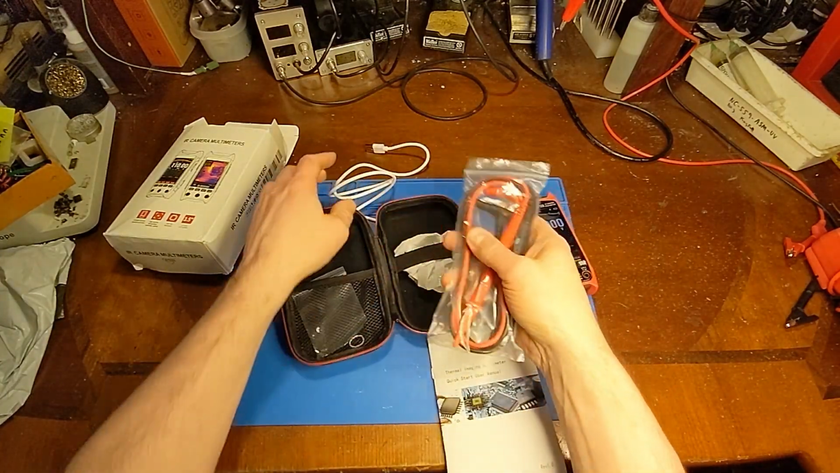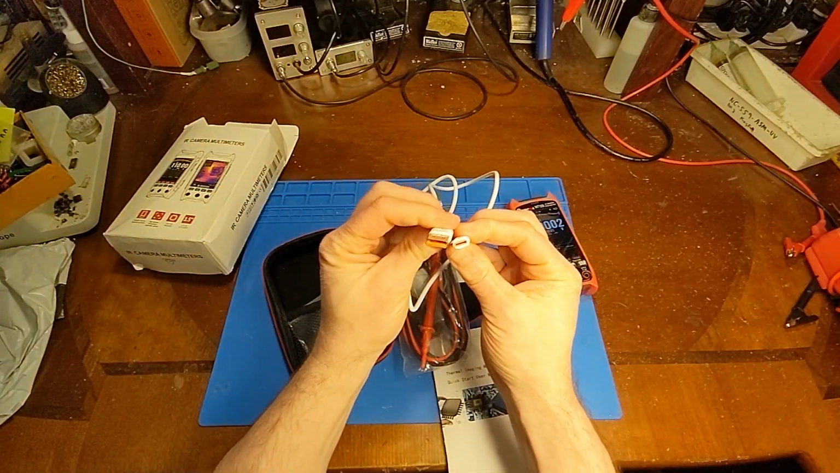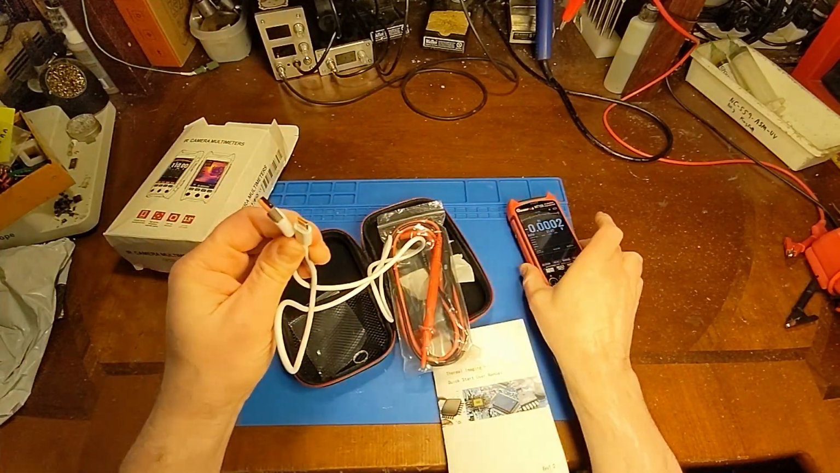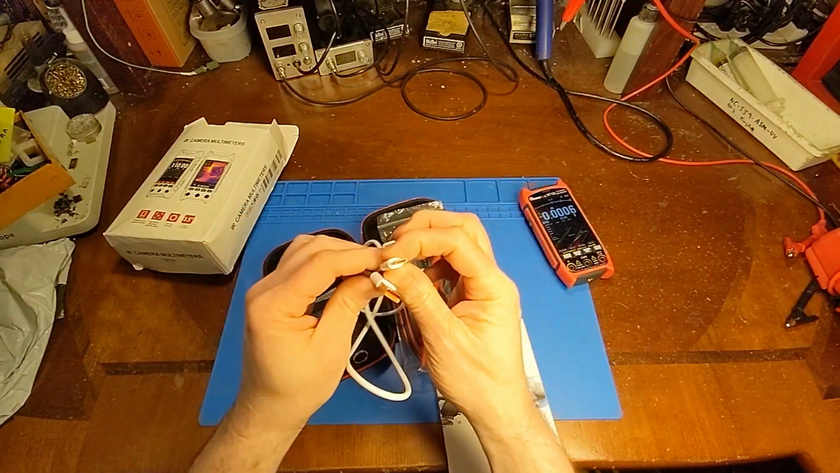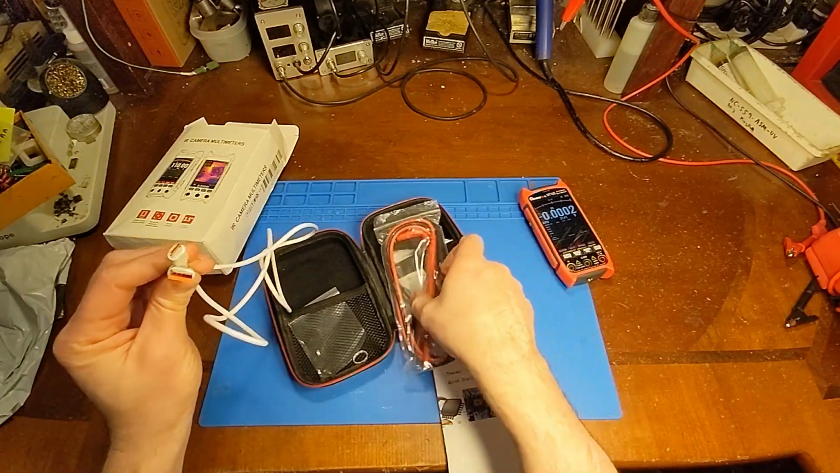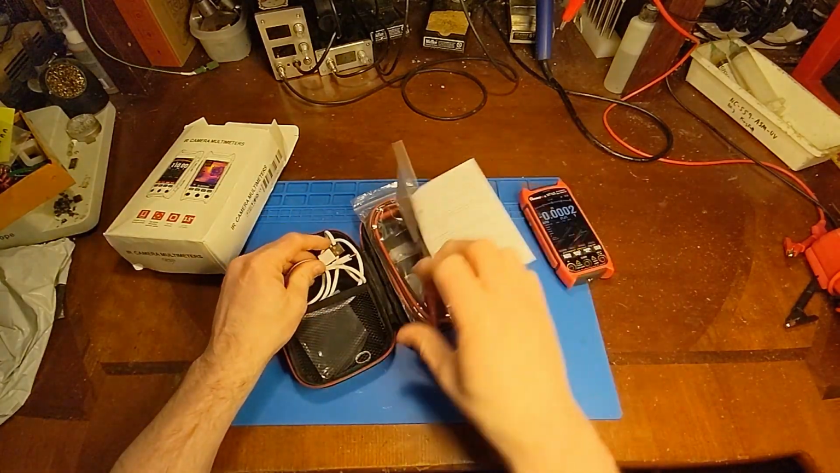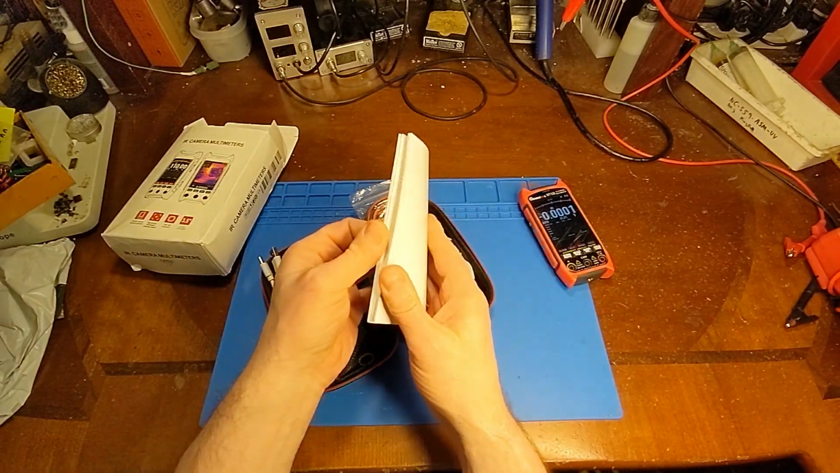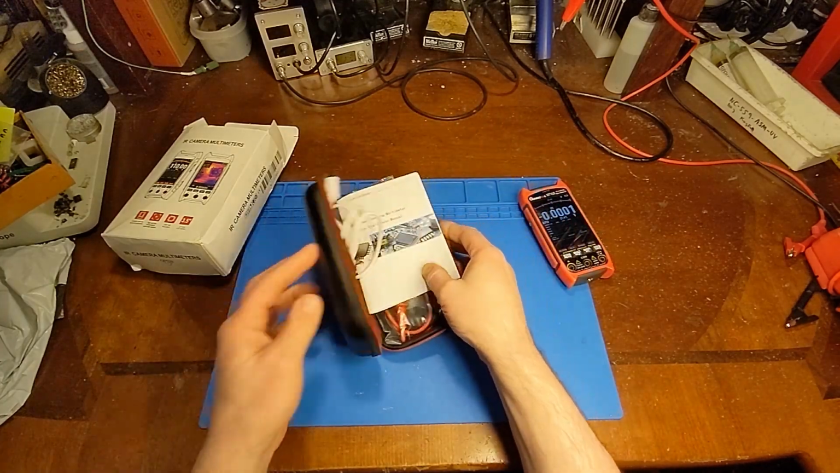But like I said, I've had a chance to get used to it and use it. And there's a little bit of a learning curve to using it because it's got a lot of stuff packed into this little guy. USB-C, and we'll get into the battery here also. It did come with two owner's manuals. One of them is in English. It's got a decent amount of pages too, in really small print, but it covers a lot.